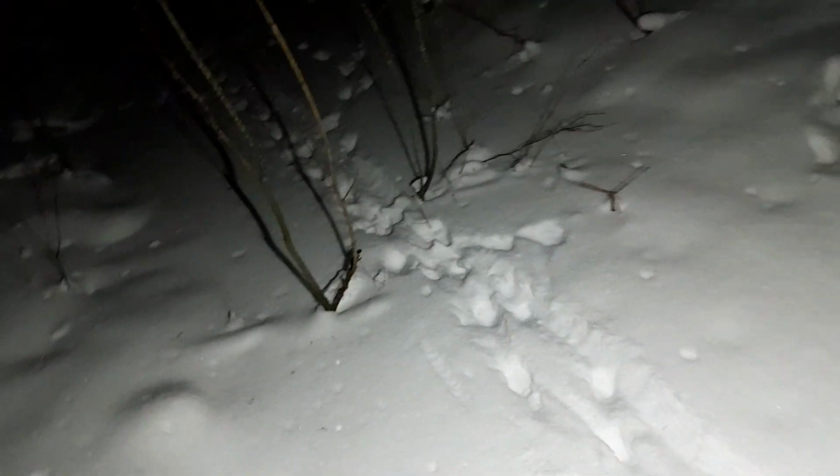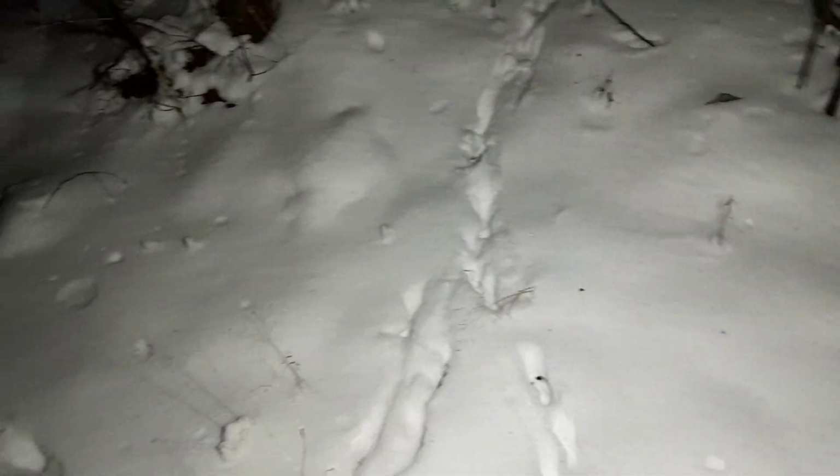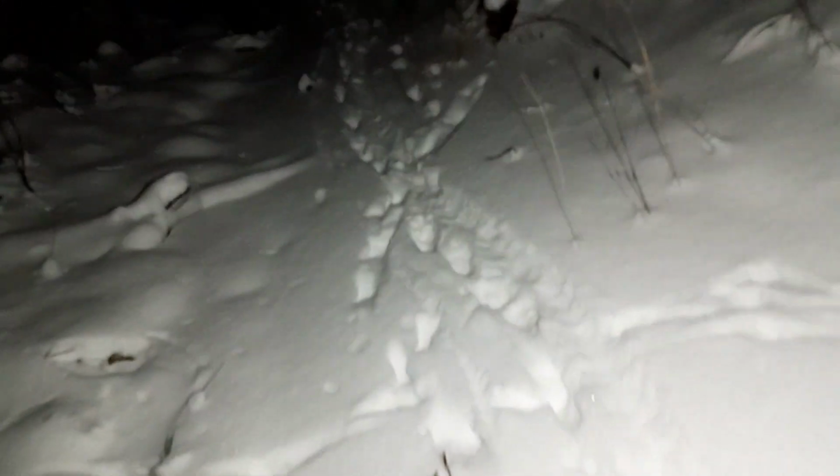Now I know I can't really follow anything over here. It's a whole mess of different animal tracks. And we don't want to get in trouble.